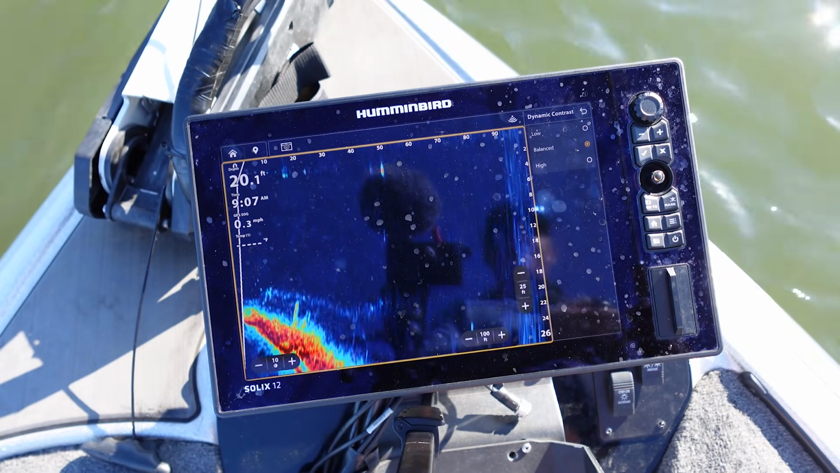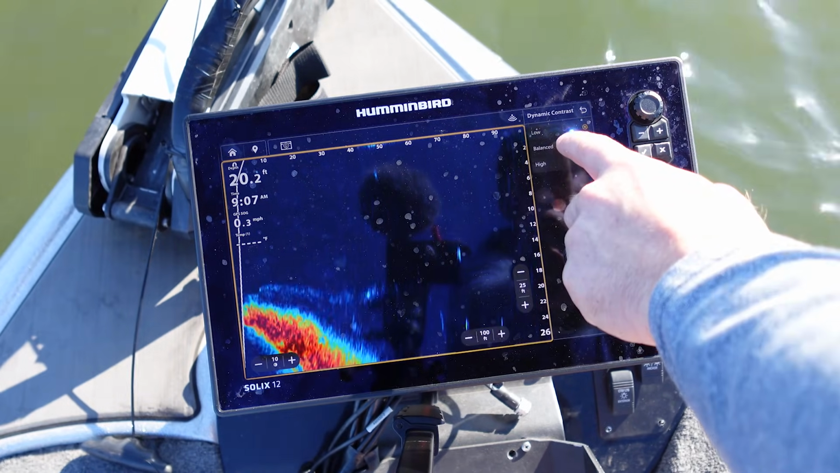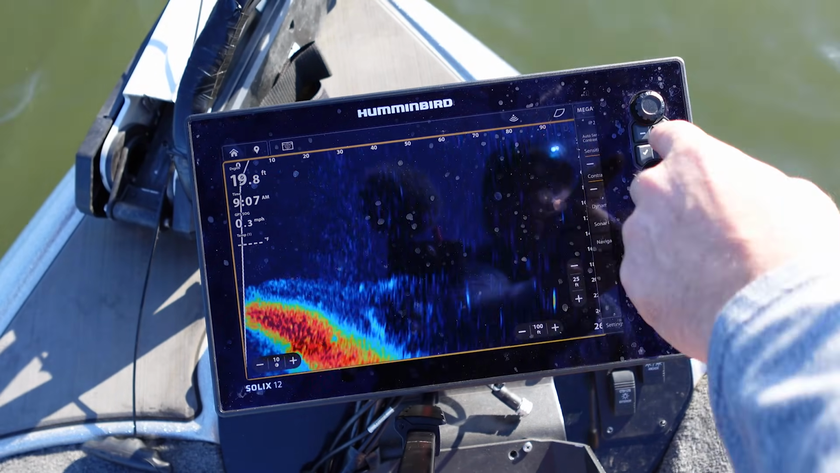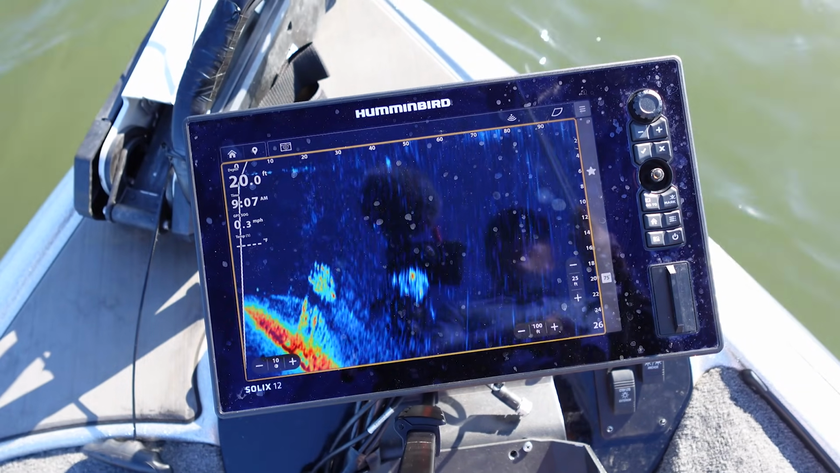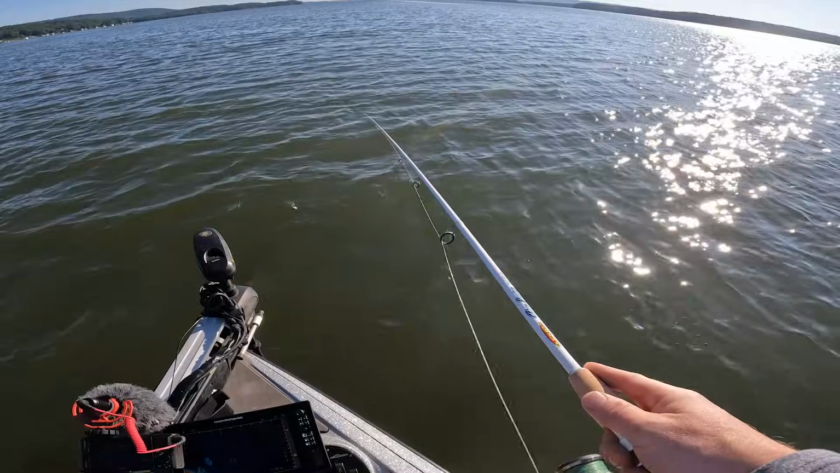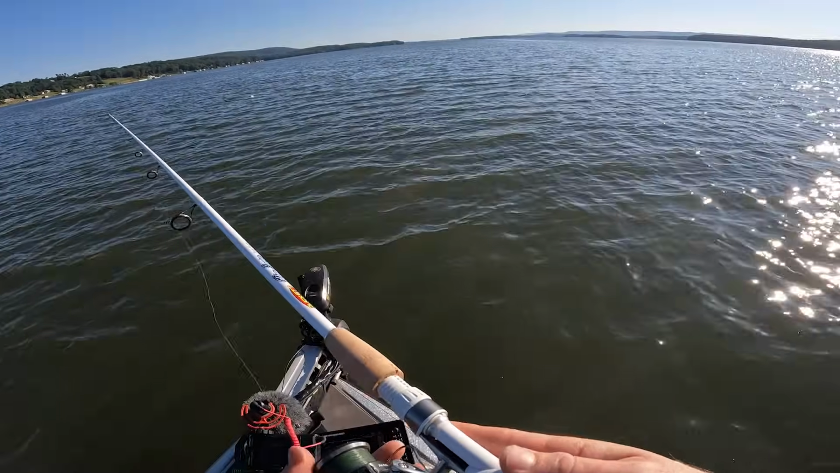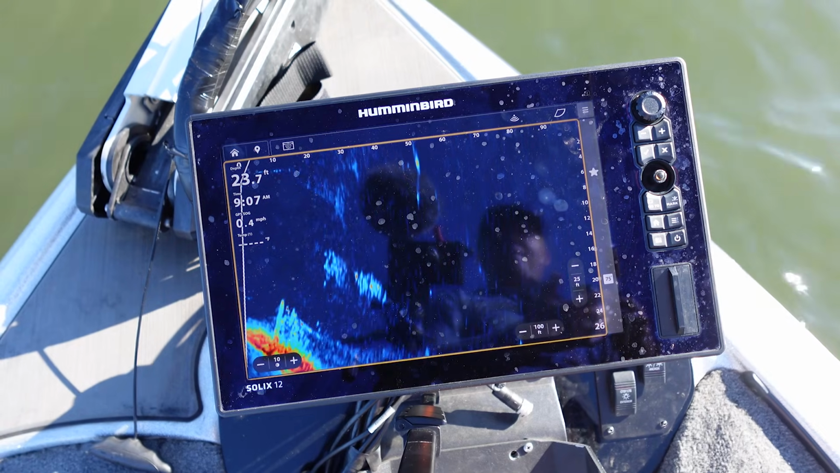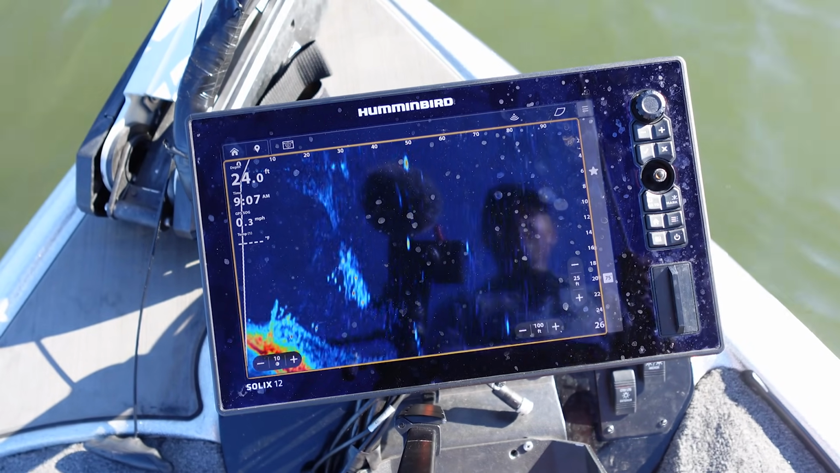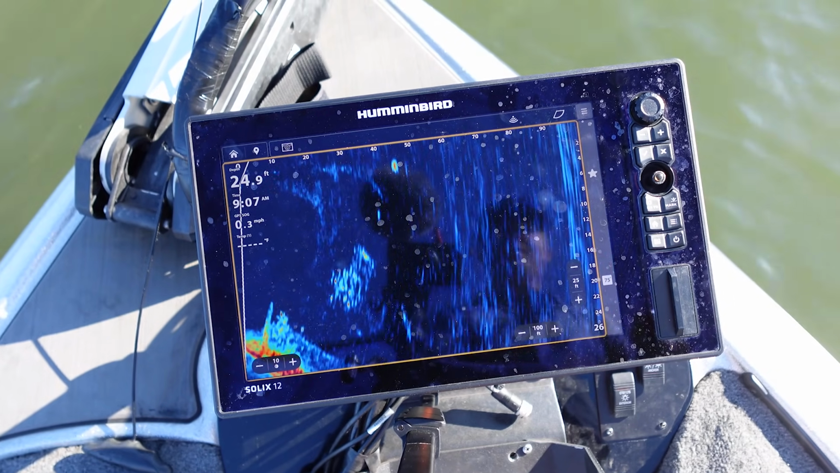So that's me at 50 foot. I don't like that balance. Let's turn it on low. That way I can see my bait a little bit better. Reel that joker in. I'm gonna try to hit that bait ball at like 50. It's 50 foot right there falling down. Reel it up, drop it.